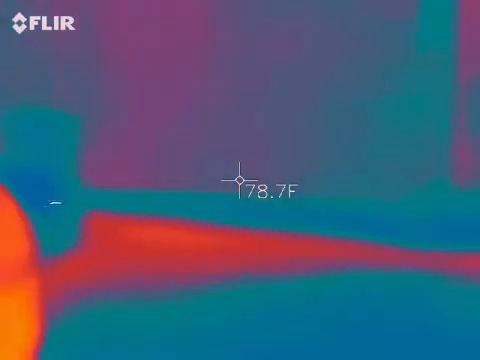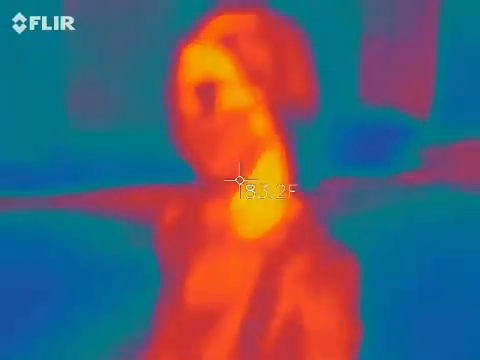We pull out the yellow one. Again, it doesn't see through windows. We're not going to be able to peer into buildings. What else do you have going on? I think that's about it, right?